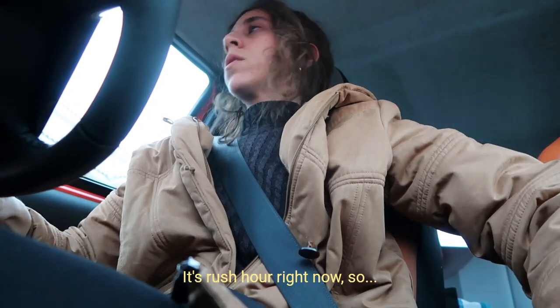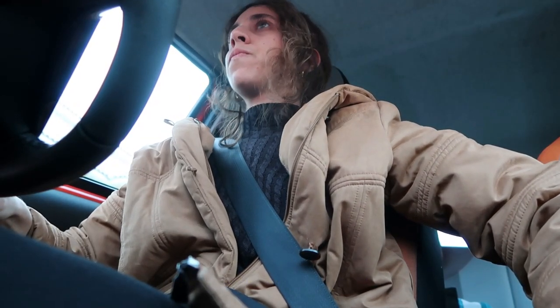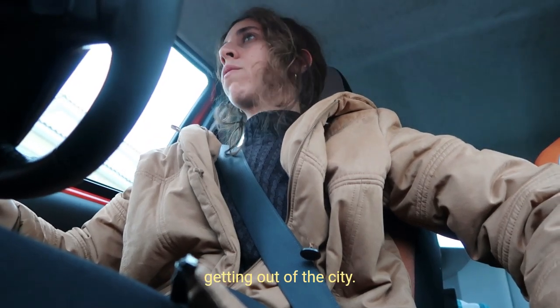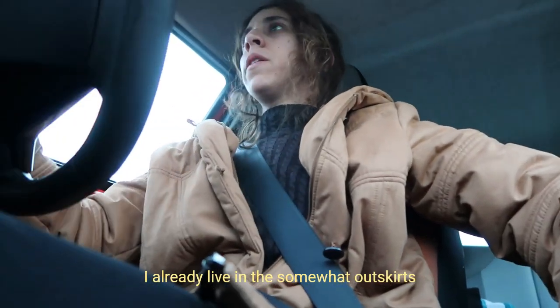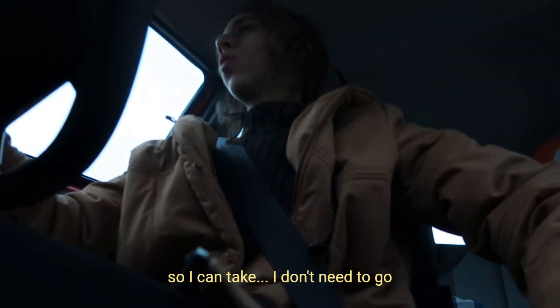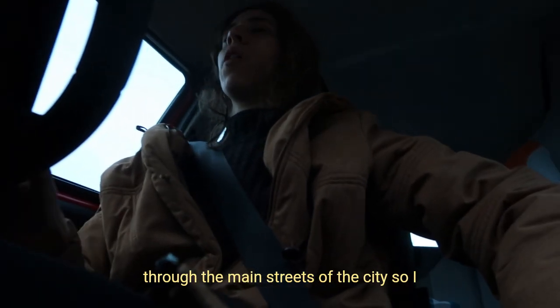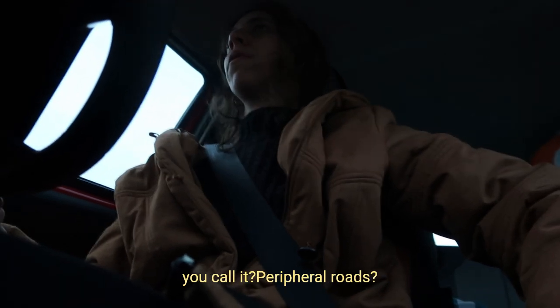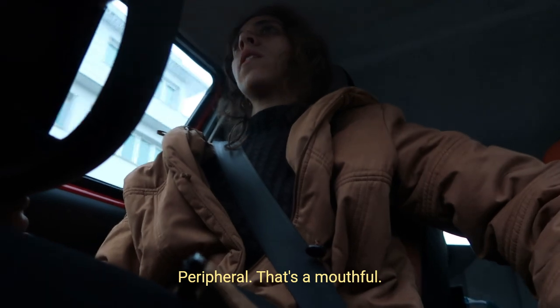It is rush hour right now, so I hope I don't find too much traffic getting out of the city. I already live in the somewhat outskirts, so I don't need to go through the main streets of the city. I just take, how do you call it, peripheral roads. Peripheral, that's a mouthful.